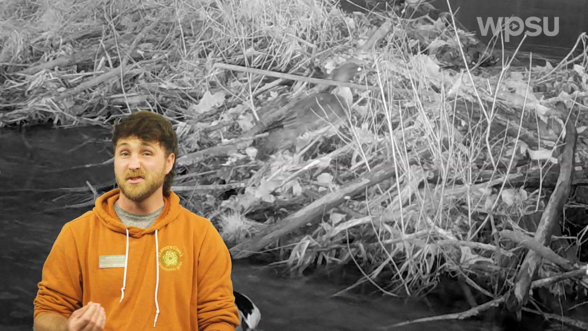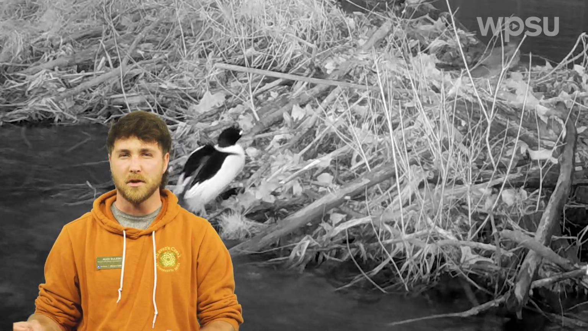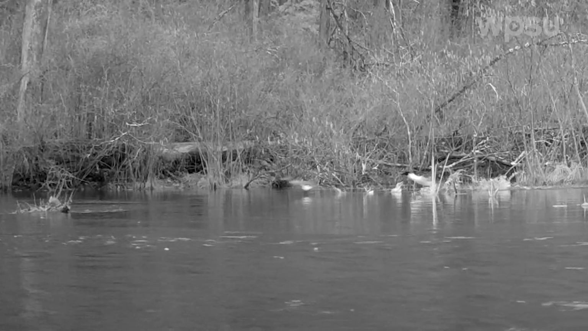Unlike mallards, they also need a much longer space to take off, and so you'll often see them almost running across the surface of water, building up speed for takeoff. And here we can see that long runway in action as these mergansers are flying across the screen.